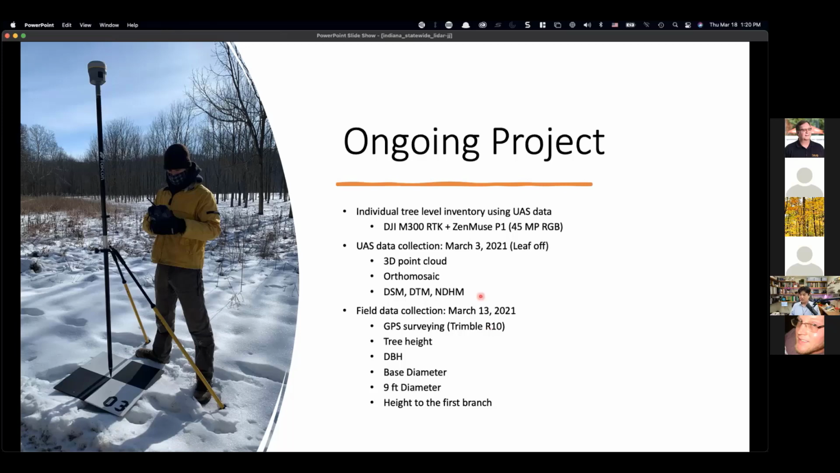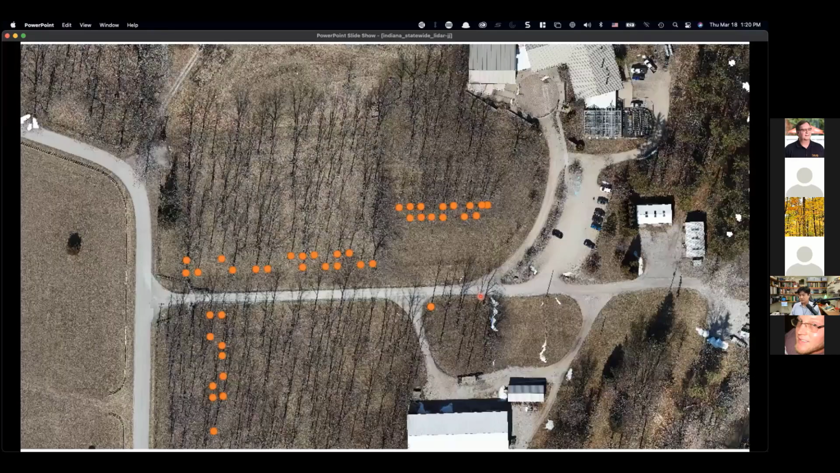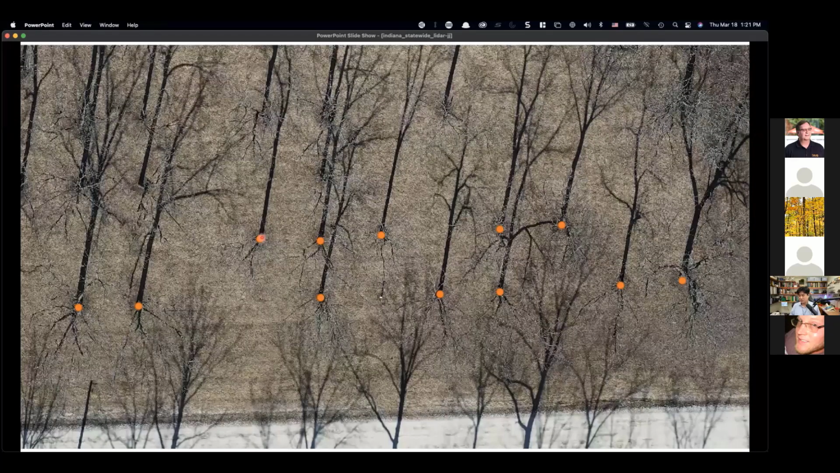So if you look at this data product, this is the actual 3D point cloud generated from this P1 platform. And this is the auto mosaic that is being generated. All those orange dots are the locations where we collected the ground measurements. If you zoom in, you're going to see that this is the survey location. We have a height measurement, DBH, the diameter of the trunk, and the height to the first branches. All sorts of different information is being collected right now, and we are in the process of trying to extract similar information from the UAV data set.